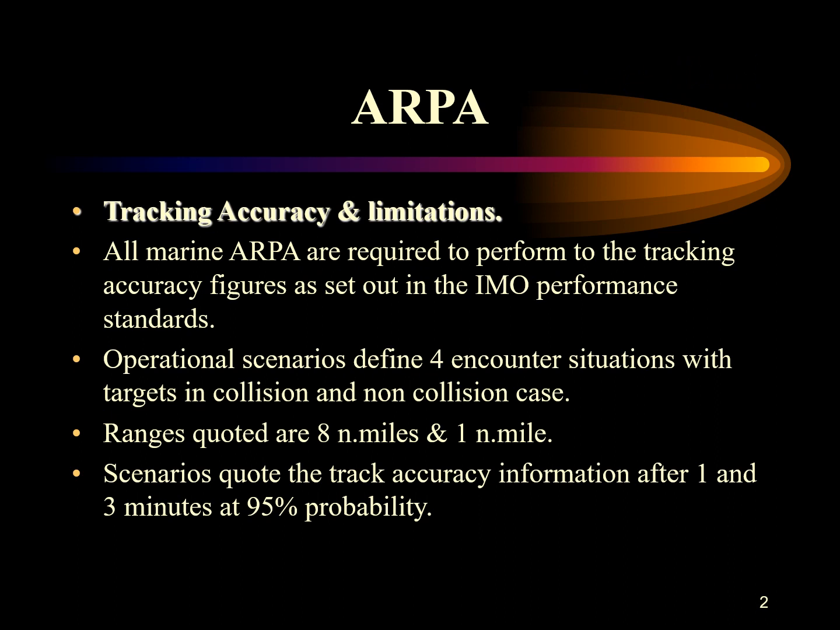Regarding target tracking accuracy, IMO actually has a performance standard which specifies so. All the marine ARPA are required to perform to the tracking accuracy figures as quoted in the IMO performance standards.